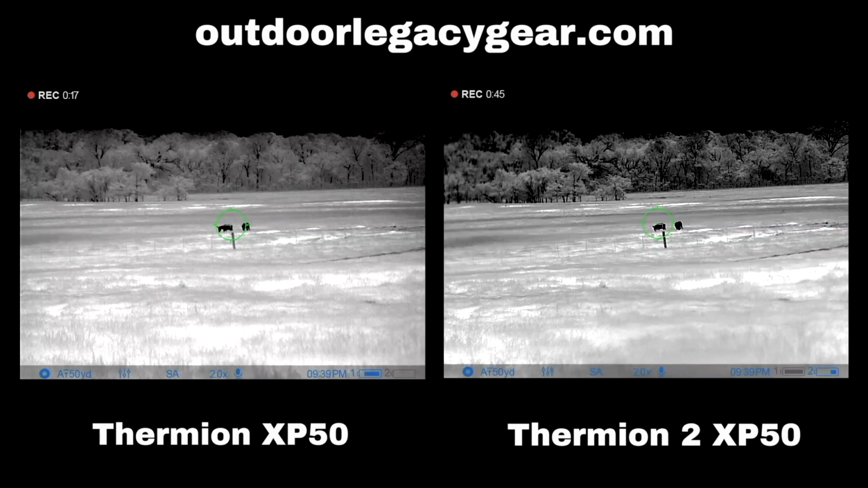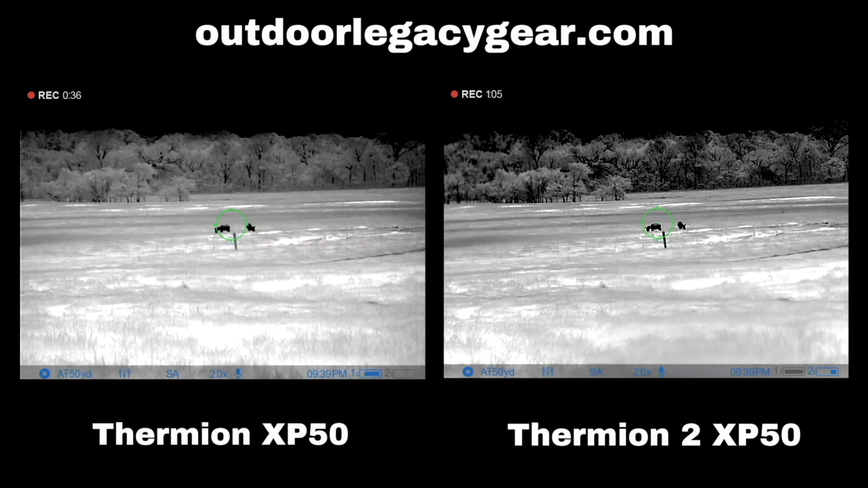So the likes: the picture image on it is fantastic. You've seen the videos. Very crisp, very clear. A 640 resolution scope, you do expect it to be a really good picture image, but they've made constant improvements. I've been a huge fan of the XP50, the Pulsar XP50, back to when they had the Trail model, and everybody remembers what that looks like. They went from the Trail models to the Thermion models, now to the Thermion 2s, and Jason and I, the XP50s will always be one of our favorite scopes. And they keep improving it.